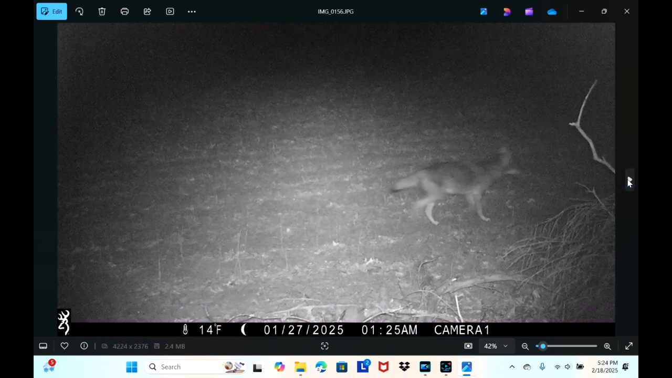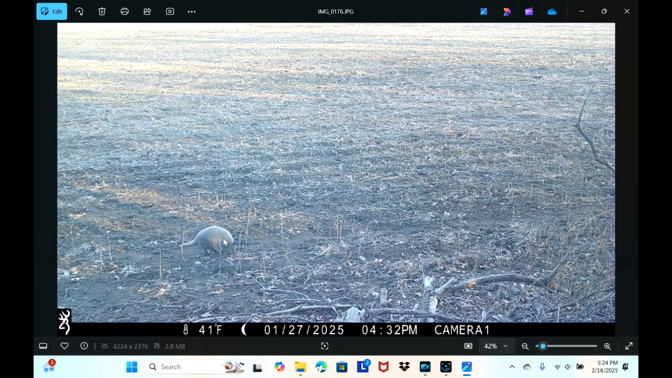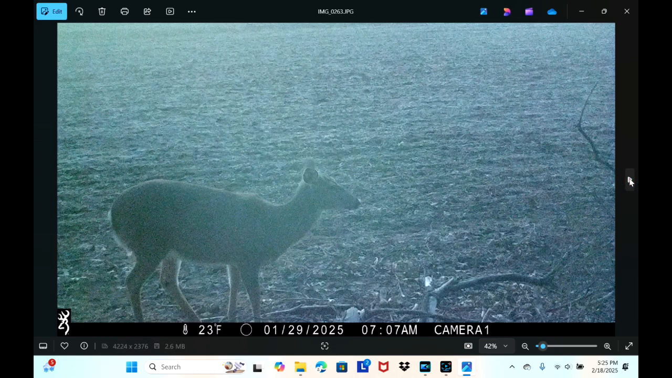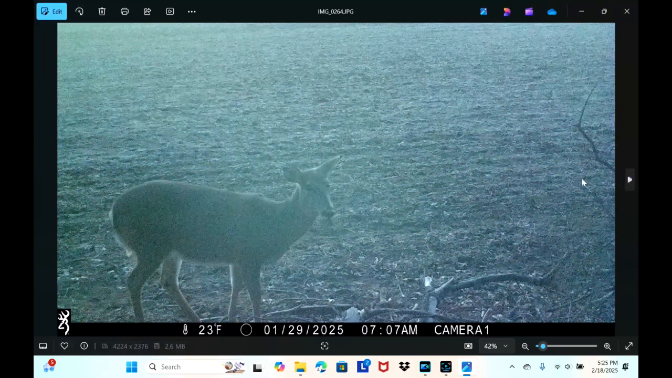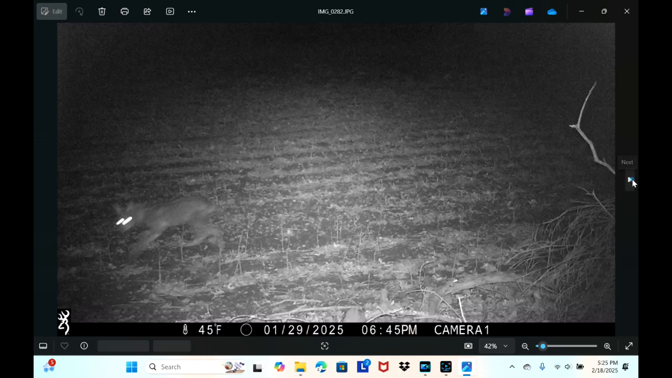Big old coyote. Armadillo. Those armadillos, we have a bunch of them around here. It just kind of depends on the winter. Cold winters, they kill off a bunch of them. Warmer winters, we end up with more the previous or the next year. Another coyote. He's a thin one. That one don't look too healthy.